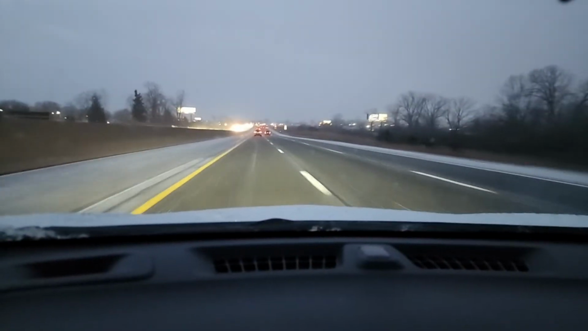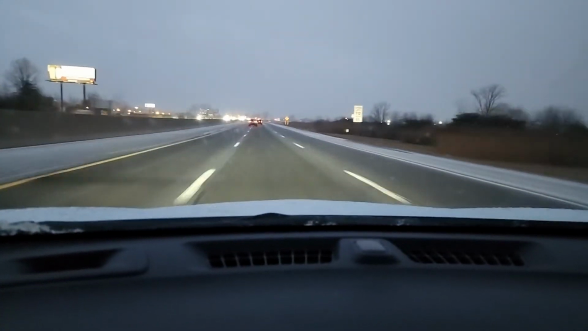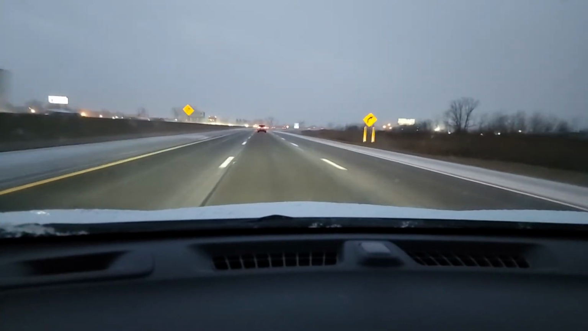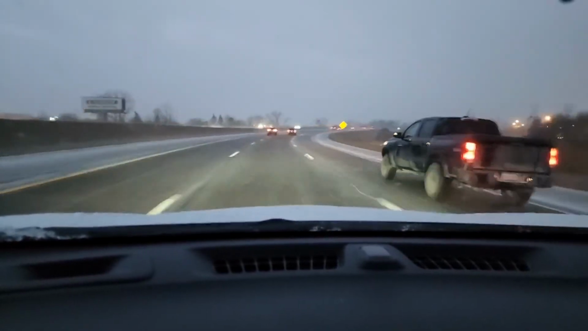I'm going to get over one lane to the right and be in that middle lane and just be smooth, man. Take my time. Like this guy to my right. Why are they flying out here in dangerous conditions? Stupid. They're going to smash that Colorado.